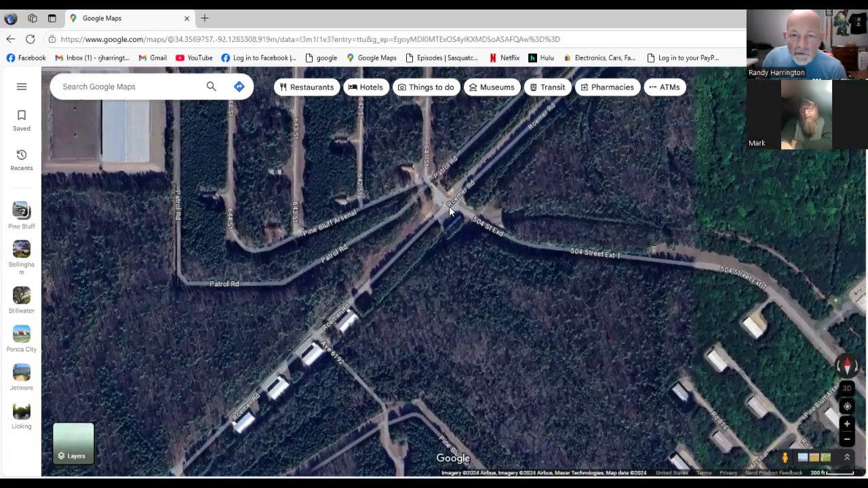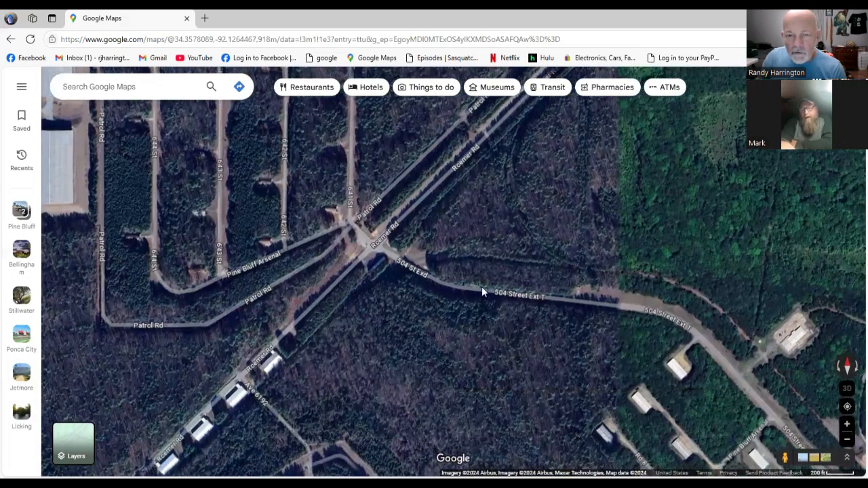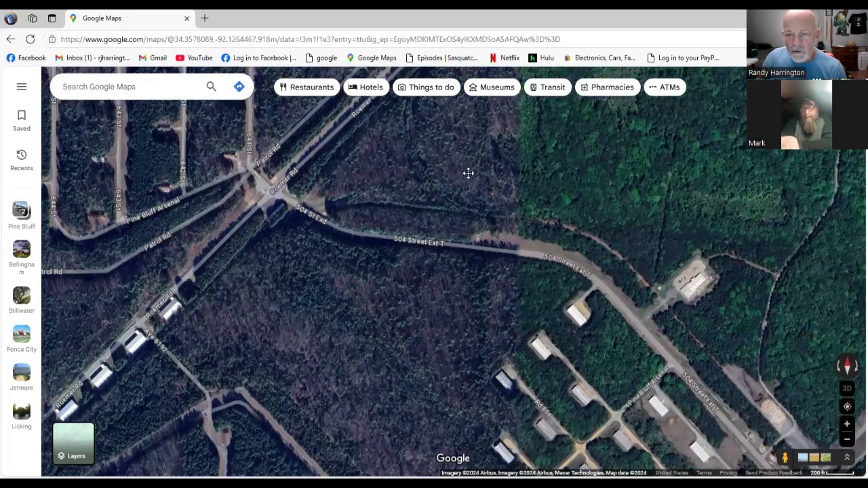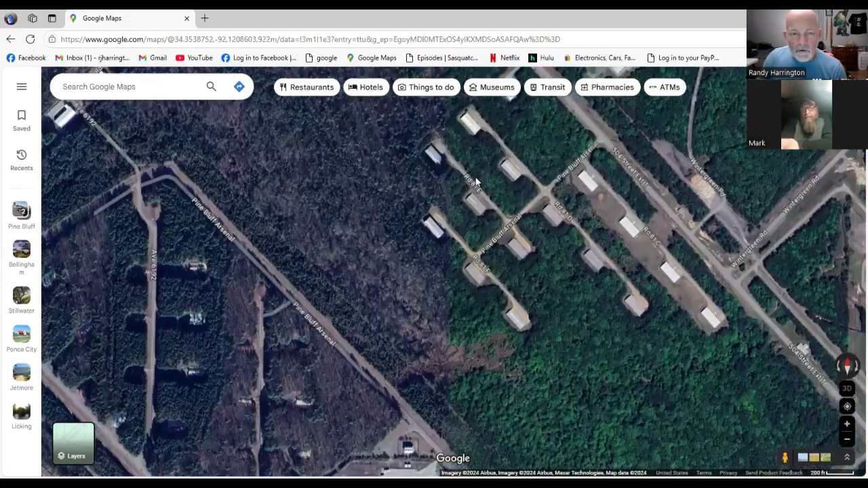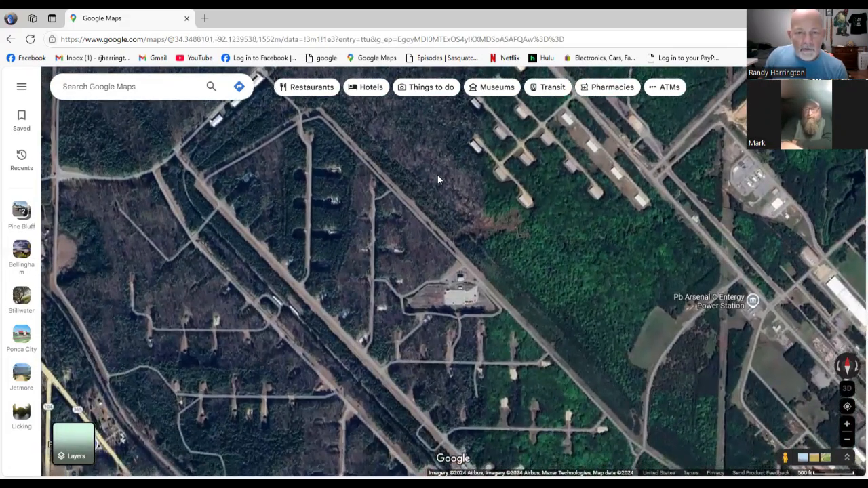If you come down to the right, bottom right, none of those bunkers were there either. But see that dirt trail right there? Back up just a little bit. Right there, that little dirt trail that goes to the road.